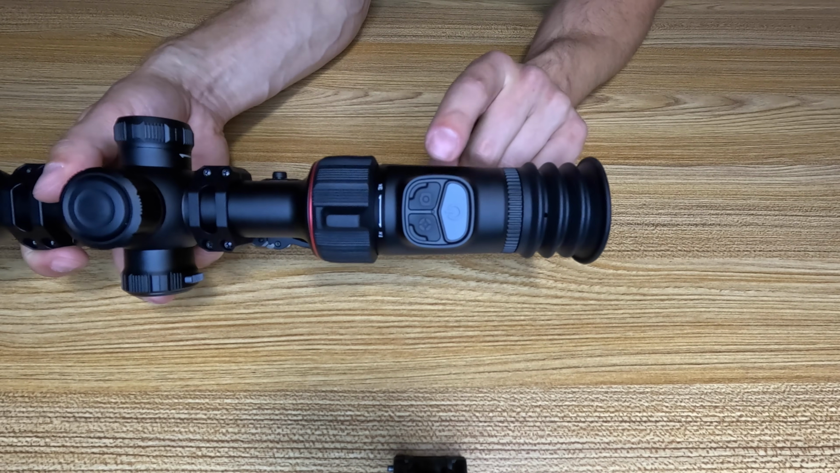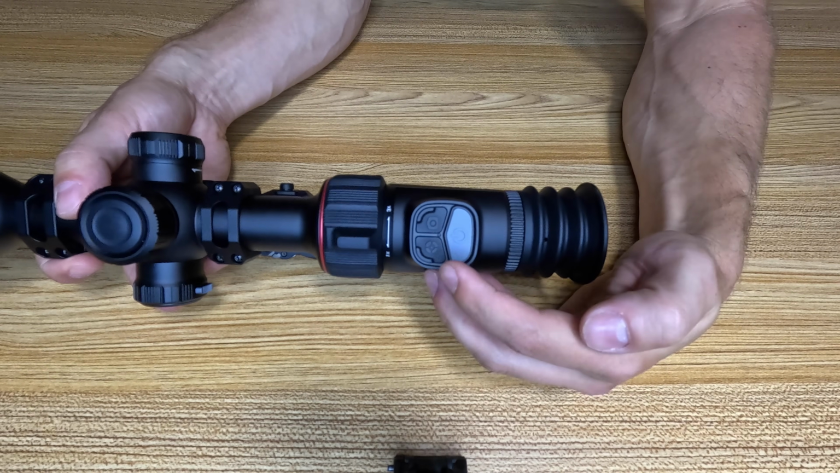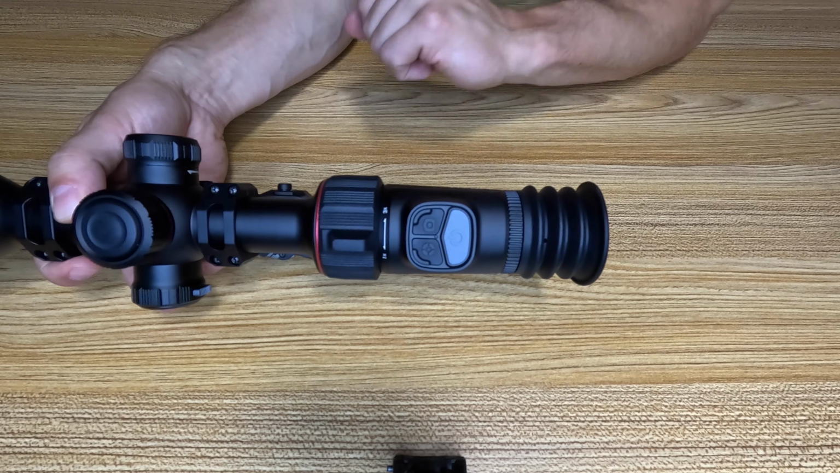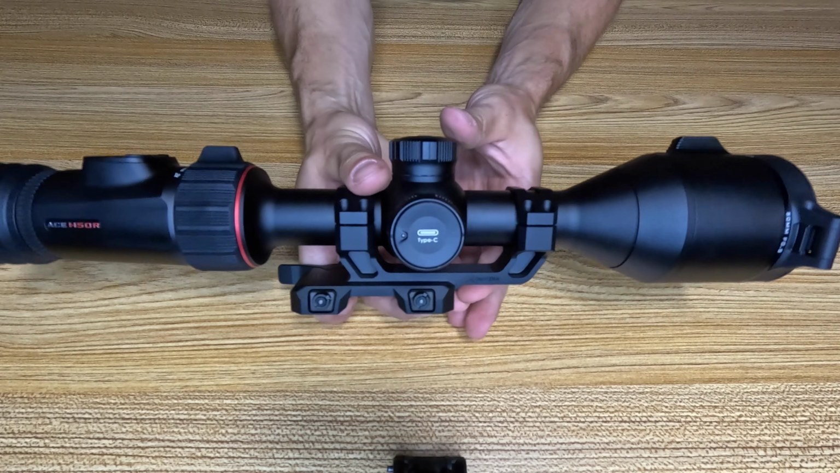Back to your button layout. So this is a nice clean layout. I like how you've got quick access to your laser rangefinder, your ballistic calculator, your recording, and then your power button. And swinging on around, you've got your USB.